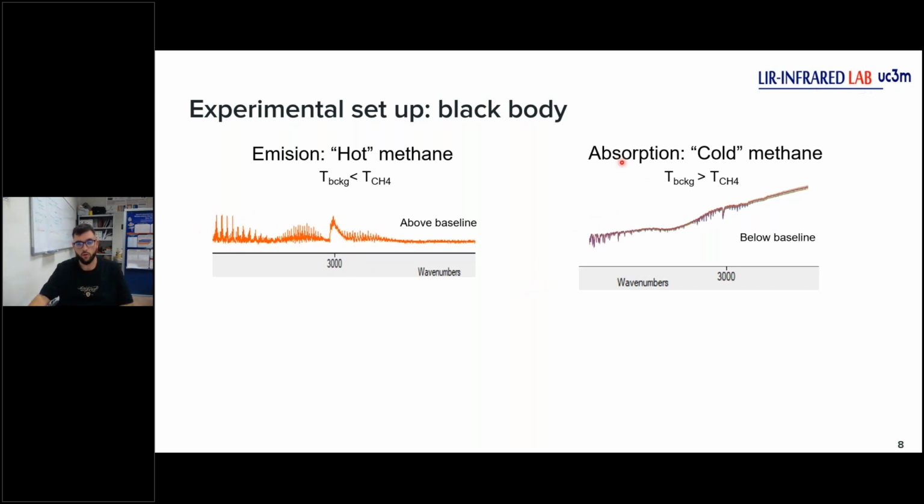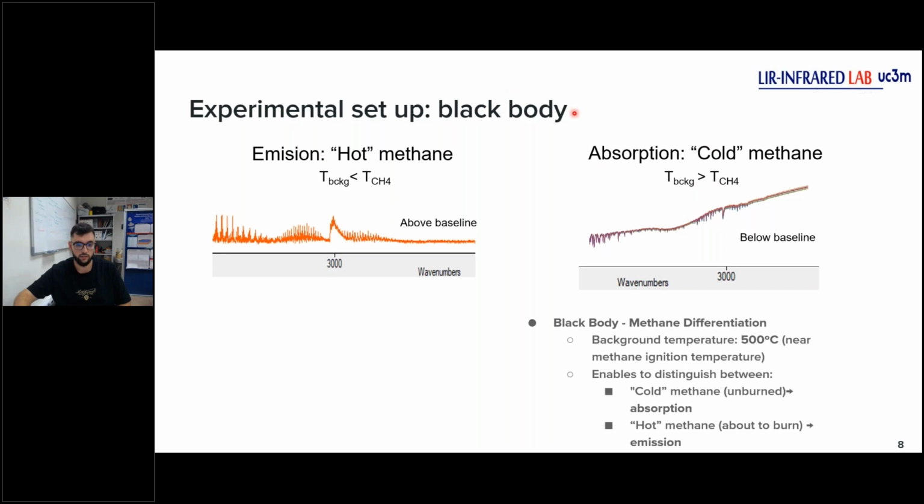And then when we work in absorption mode, we will have cold methane because the temperature of the background will be higher than the temperature of the methane. And then the peaks or the lines are below the baseline. Okay, the baselines are different in the two spectra because here the temperature of the background is lower compared with the temperature of the background in absorption, because here we have a hot body, the black body. Okay, with that we can talk now about the black body.